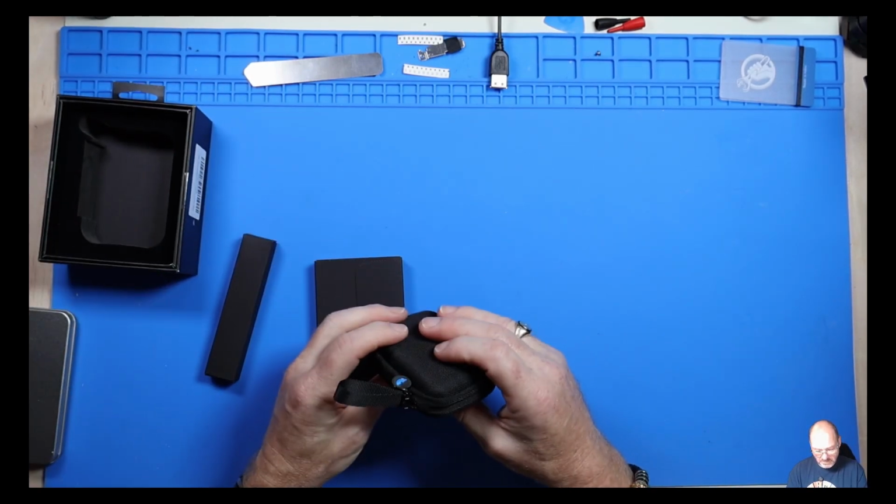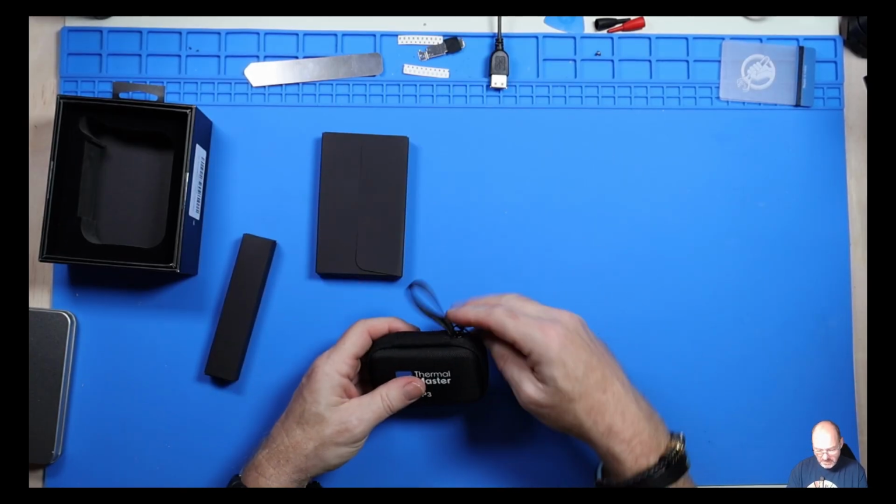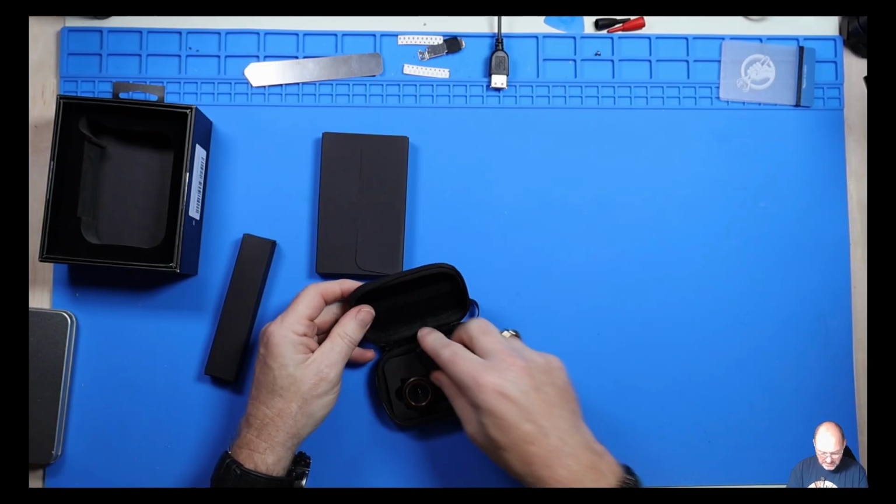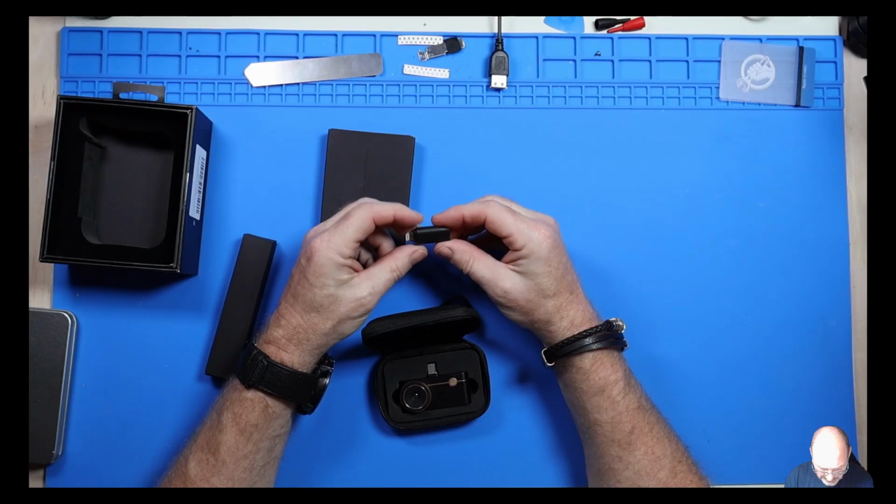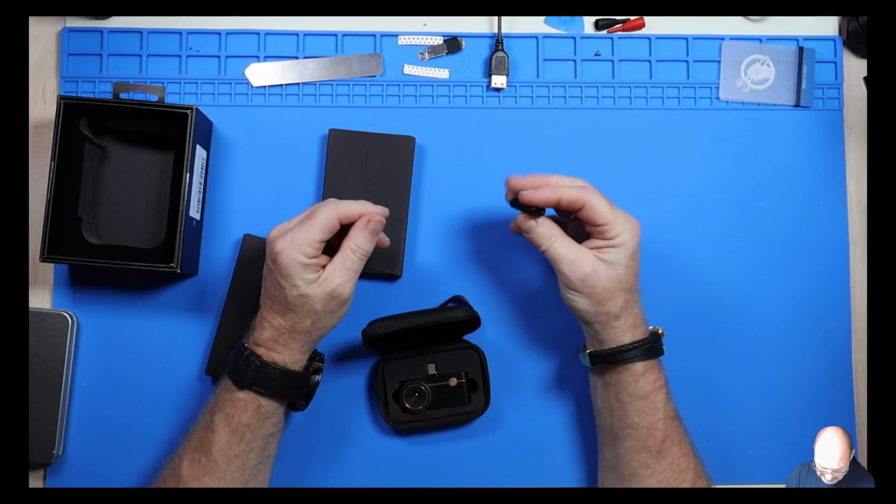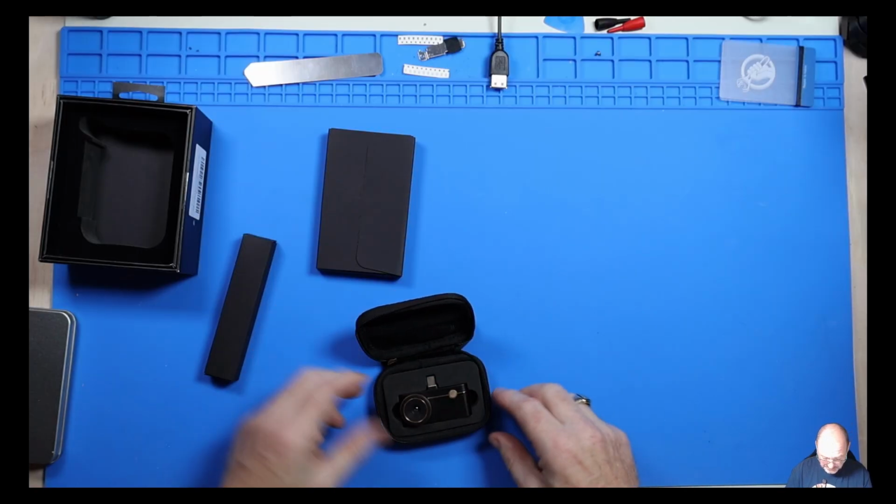That's a nice little pouch. Let's have a look in, see what we receive. Oh, so it has an adapter for an iPhone. So that's pretty cool. I don't have an iPhone, but that's fine.